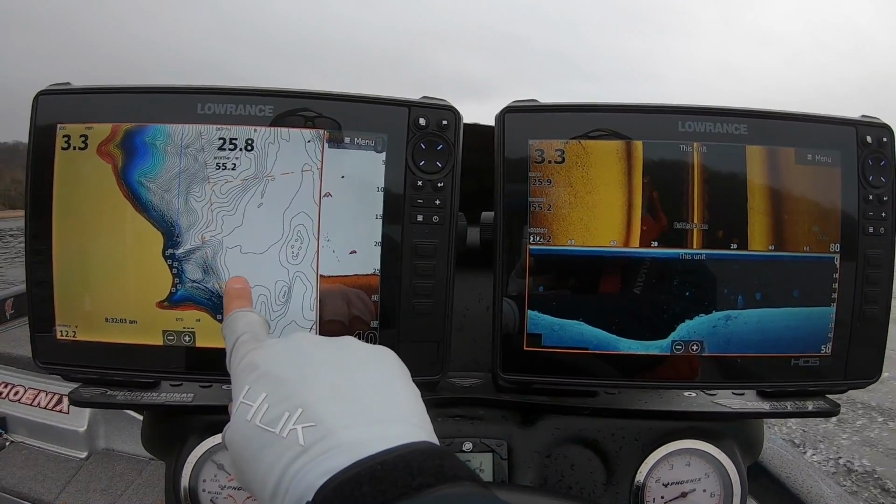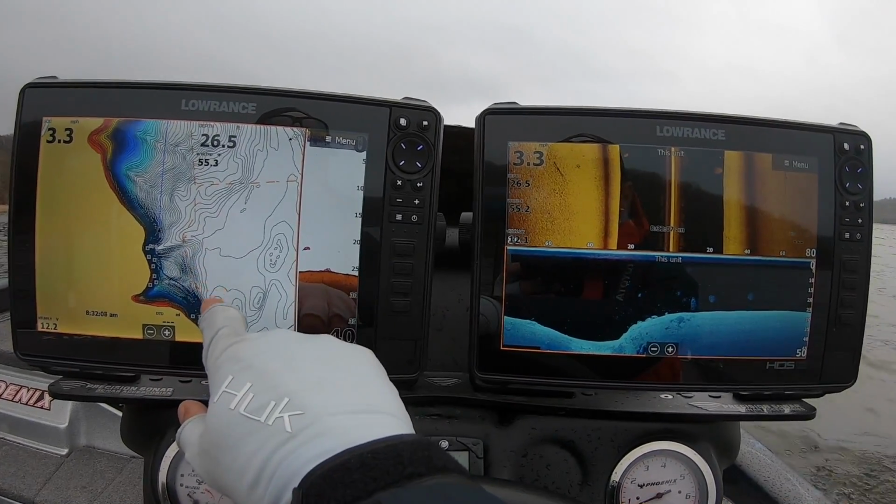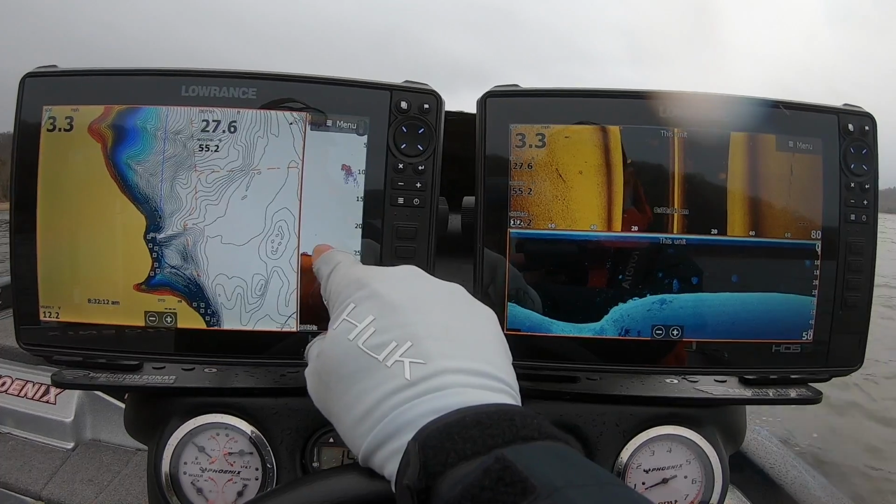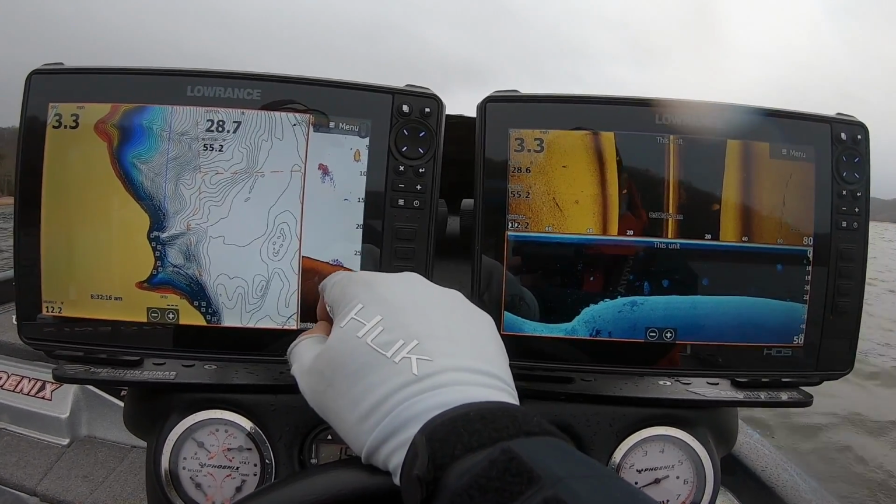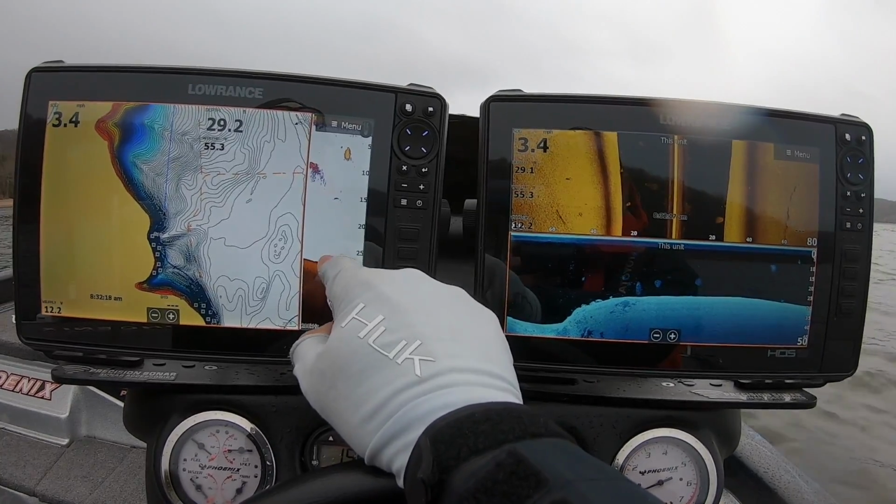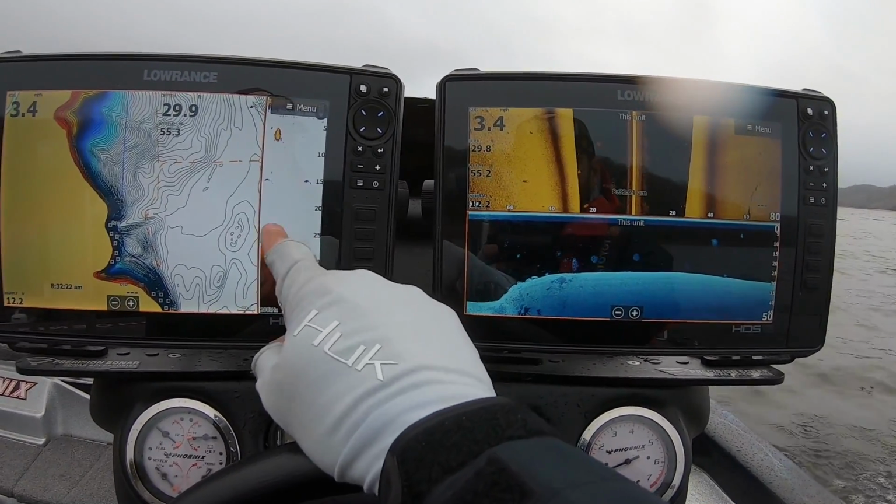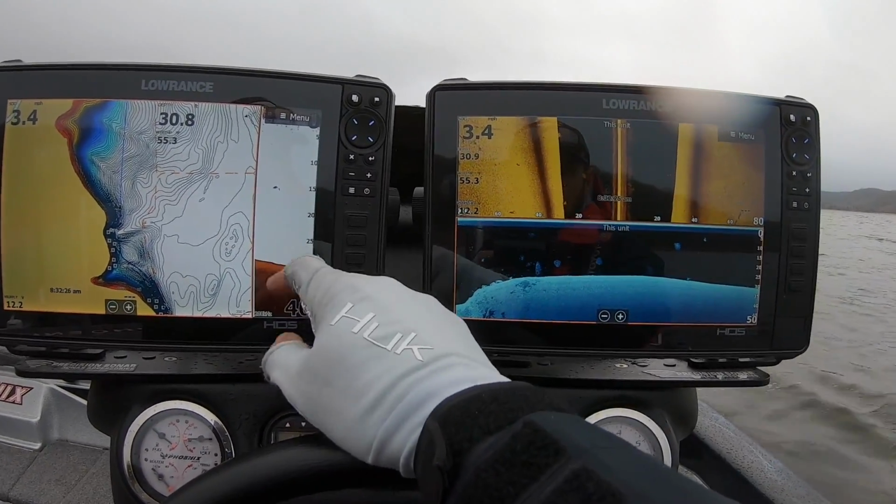This is my map. That's the C-Map HD Tennessee map, like I said. This right here, this is obviously 2D sonar. That's running off of a through-hole transducer so that I can still get my depth while I'm running 70 miles an hour down the lake. That's very important, because I go a lot of places where I don't know where the heck I am, so that's pretty important.